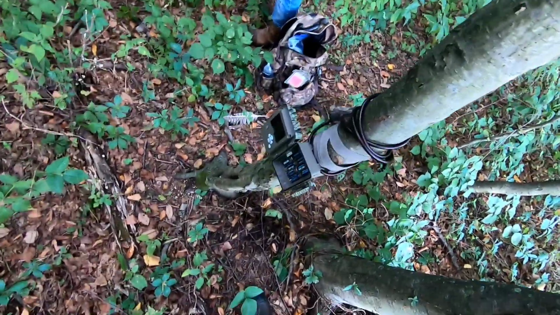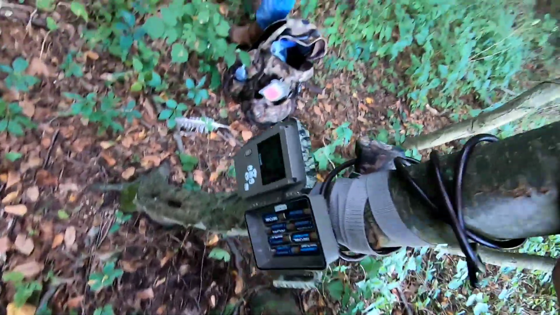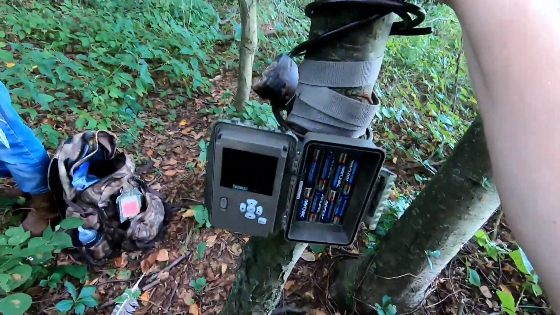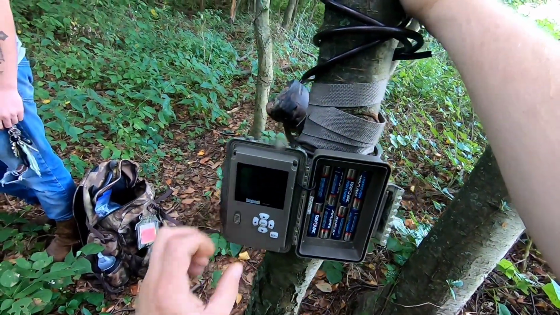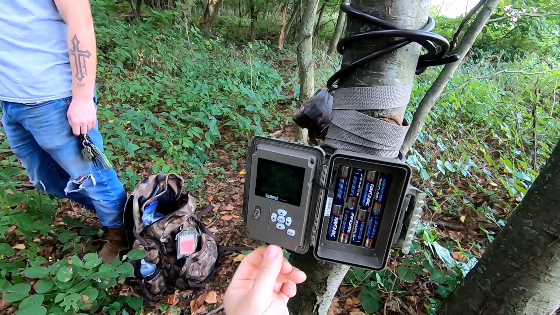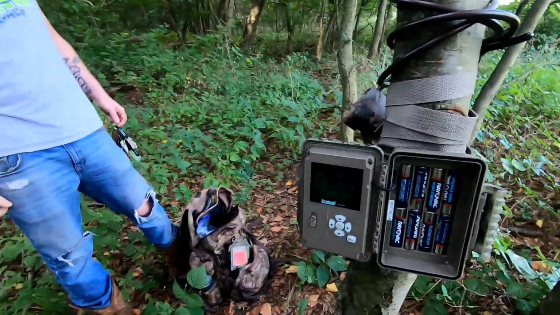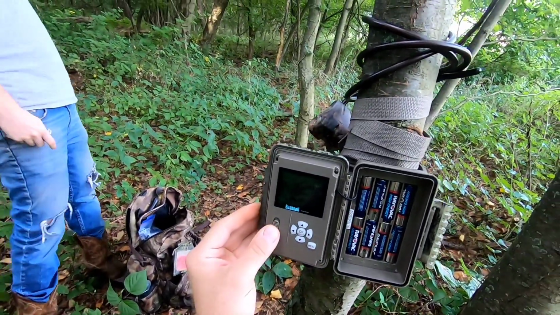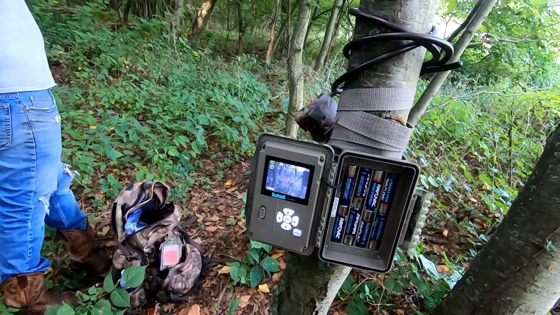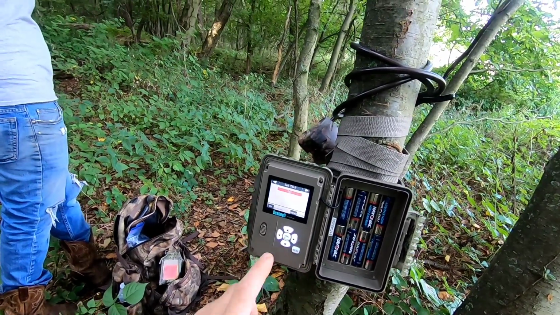This camera here was taking pictures every second, so I think I have the delay screwed up on this camera anyway, which needs adjusted. We'll turn it off. Check the cord here. I will check that quick, but I gotta go to setup and see what the delay is. If it'll let me, if there's no card in there, I don't know if it'll let me or not.